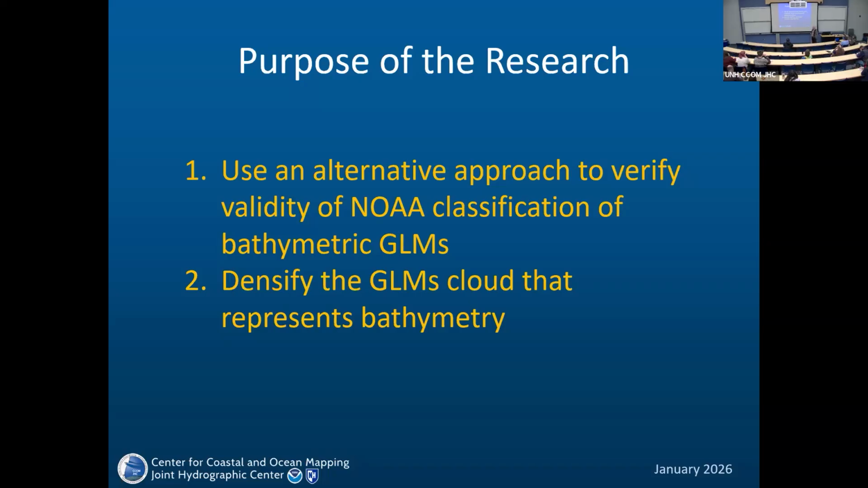And as it happens, we were able to densify the GLM cloud that represents bathymetry. That was the second reason why we worked on this.